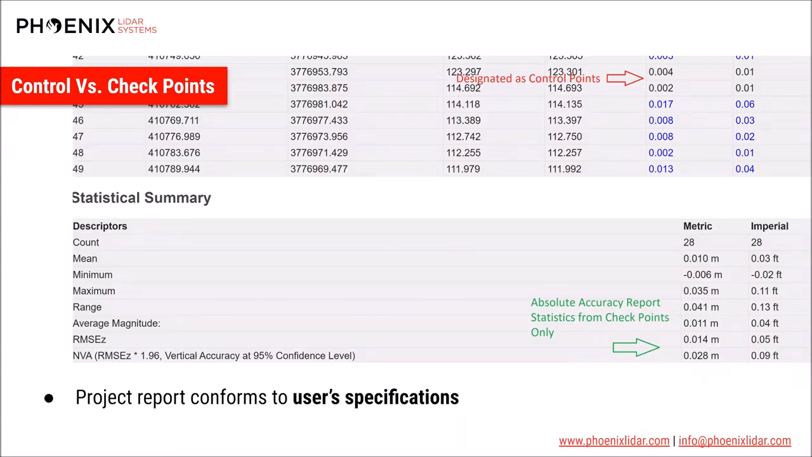The project reports that are produced during Spatial Fuser pipelines make accuracy statements based on which points were specified as checkpoints. This improvement in reporting should save users from having to do this statistical analysis of accuracy offline in a GIS or in any other software. You can see in this green snip of a report that checkpoints are highlighted in blue, and the accuracy statistical summary is based off of those checkpoints alone.